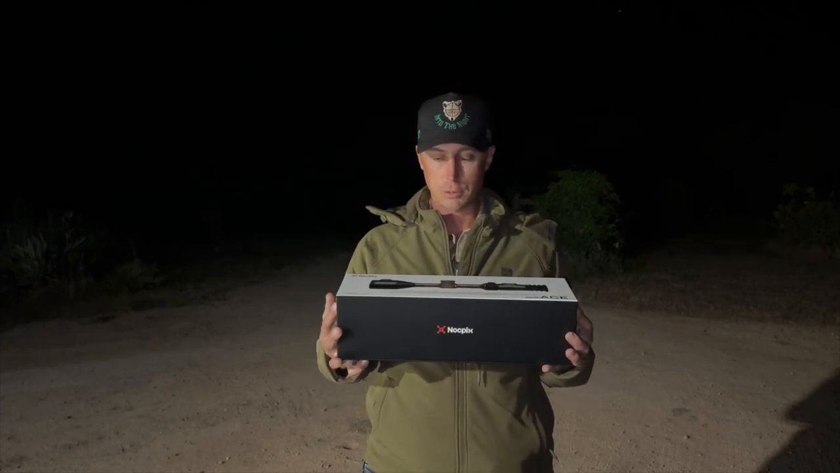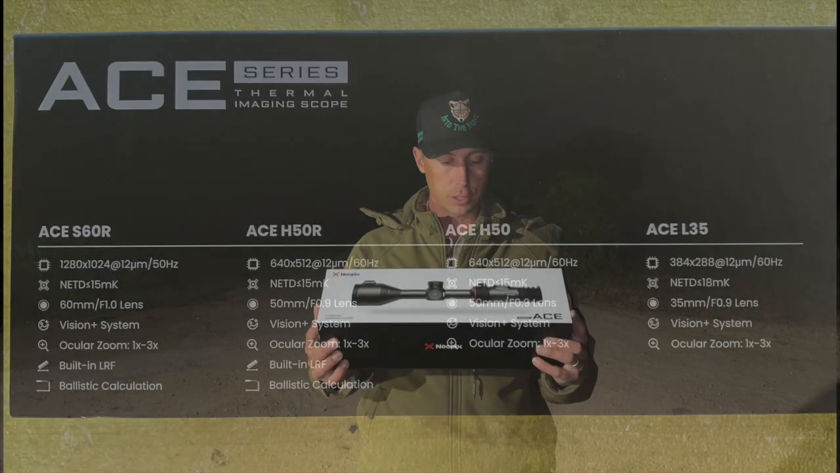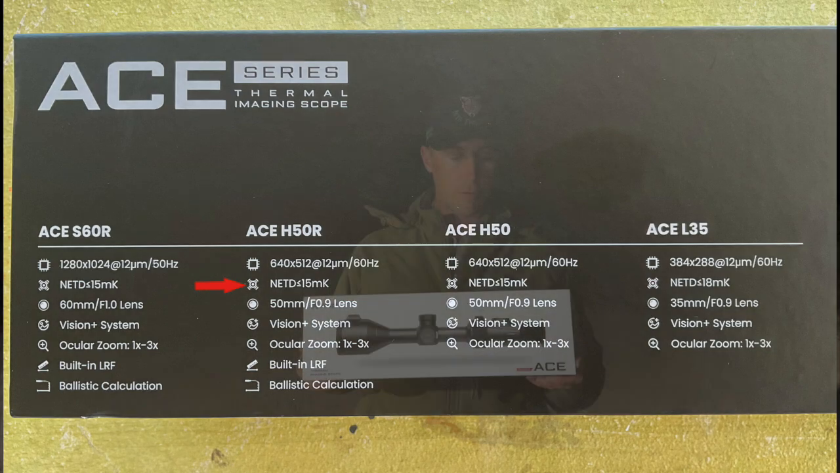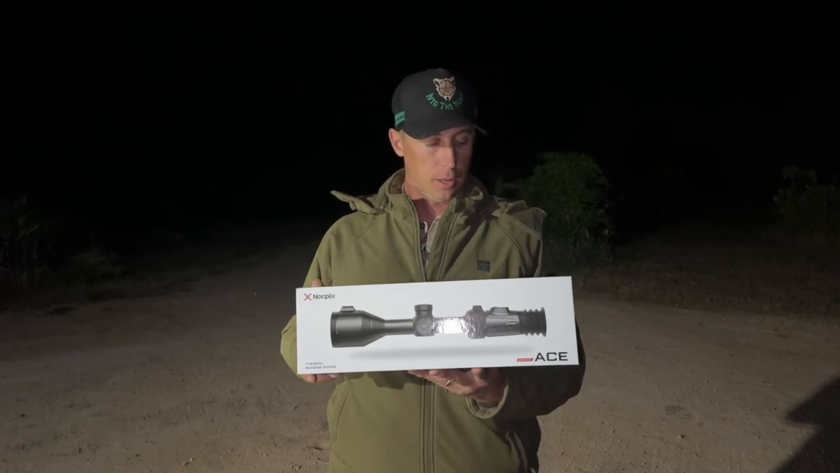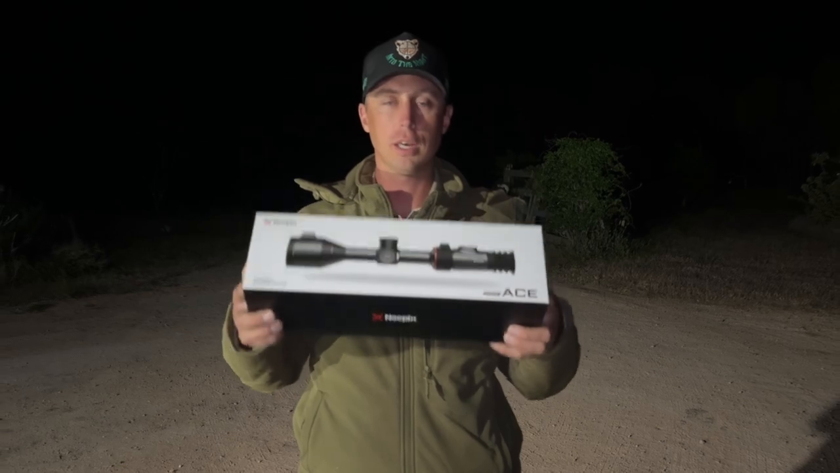Now I'll just run through a few of the quick specifications for this particular one. This is the ACE H50R with a 640 by 512 sensor and a 60 Hz refresh rate, so it'll be nice and smooth. It has an NETD of 15 millikelvin, and it now has a built-in laser rangefinder with ballistic calculations. So let's get it out of the box.